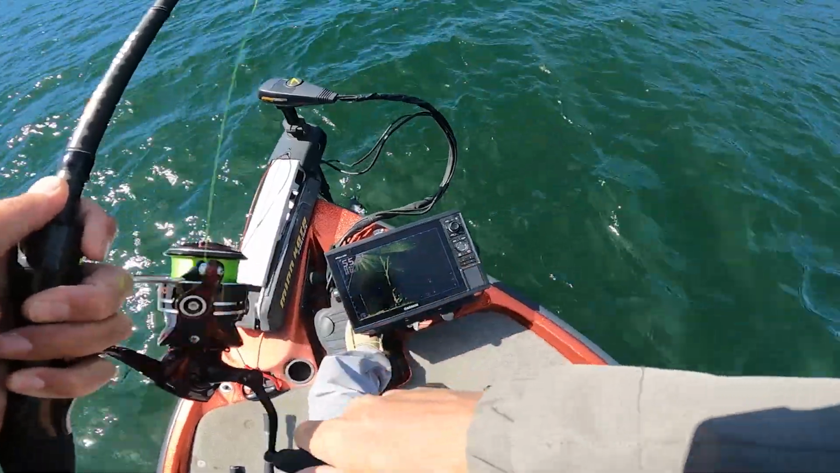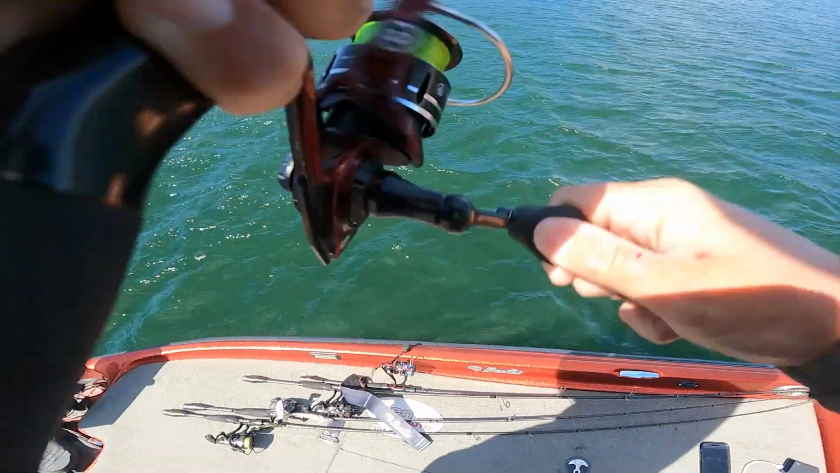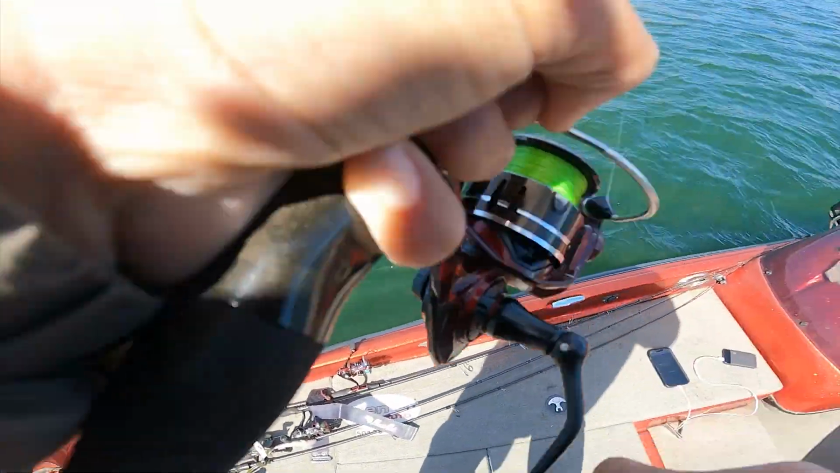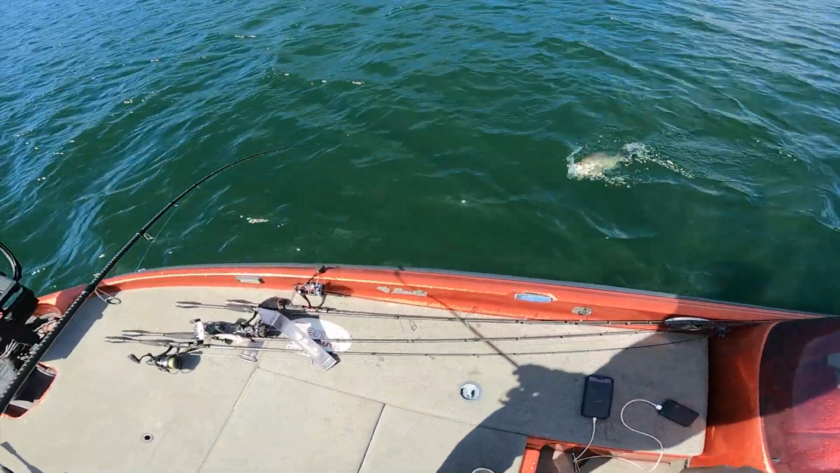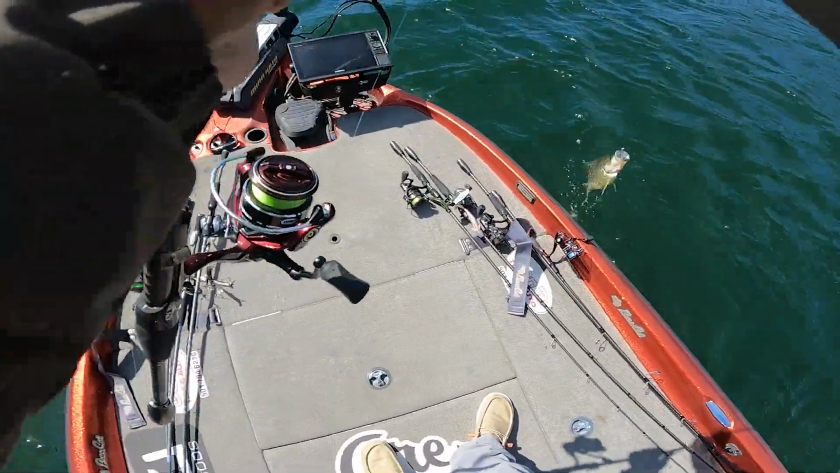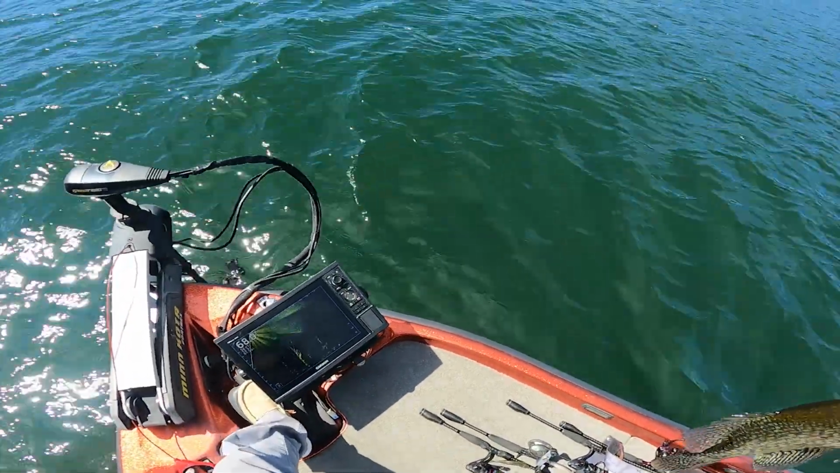Wind. Got him up. That's a good fish. Crappie. We found the biggest black crappie. You're kidding me. Look at this black crappie. Wow. Spot. That big old sucker. Where's that other one?